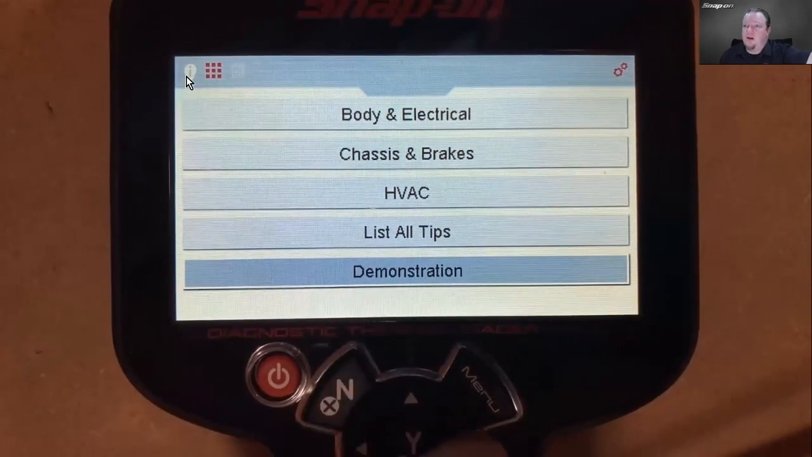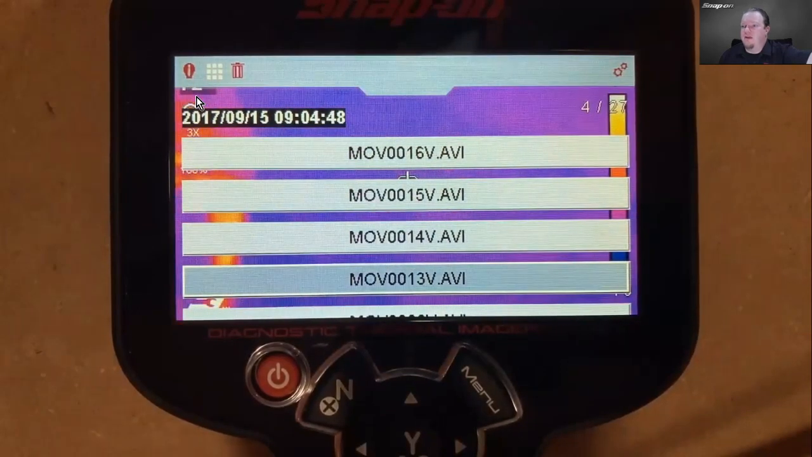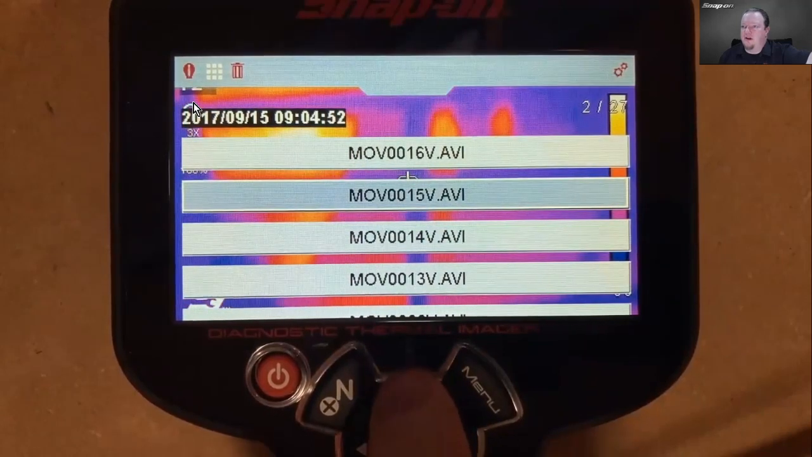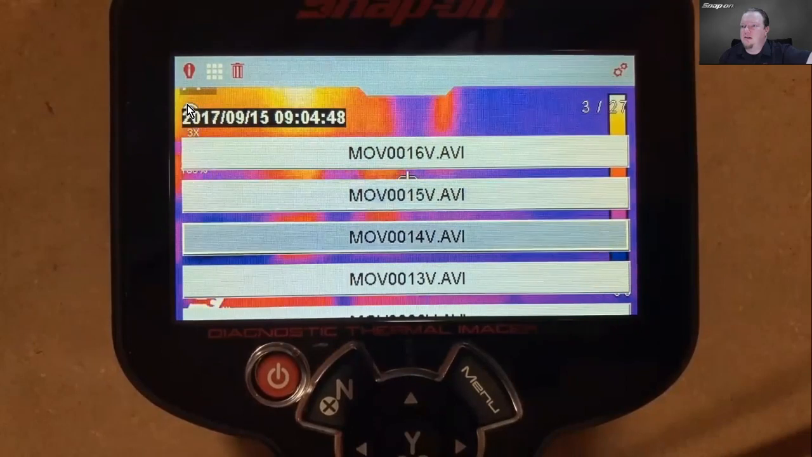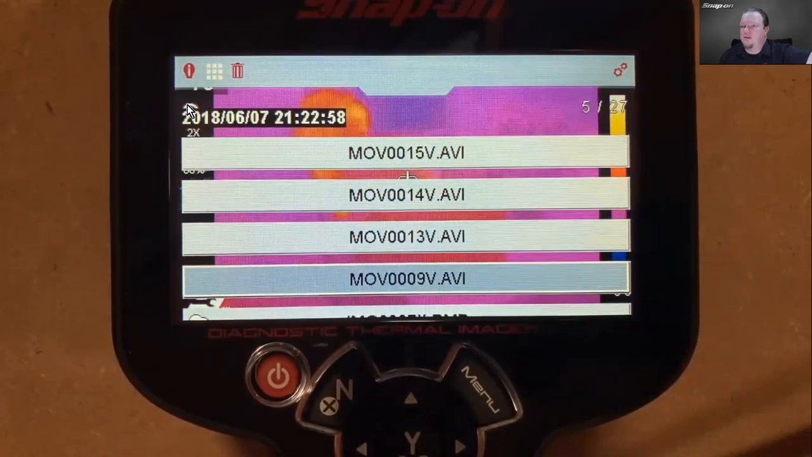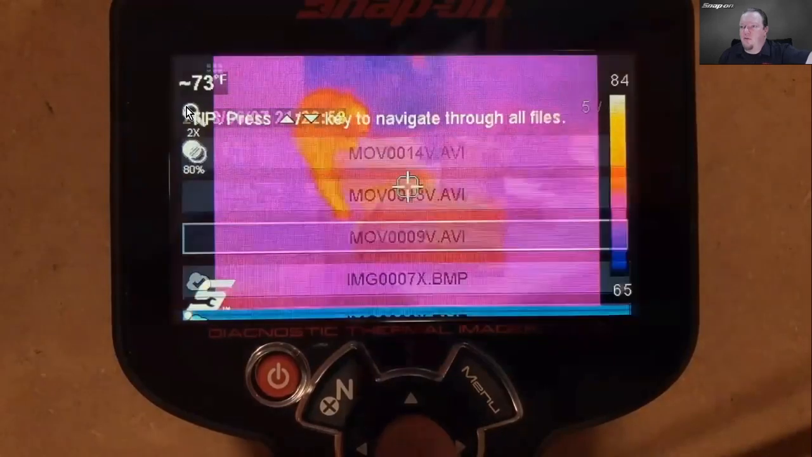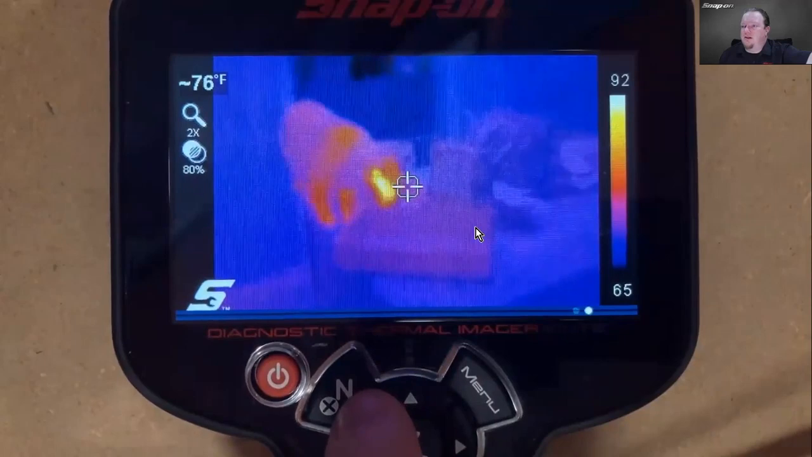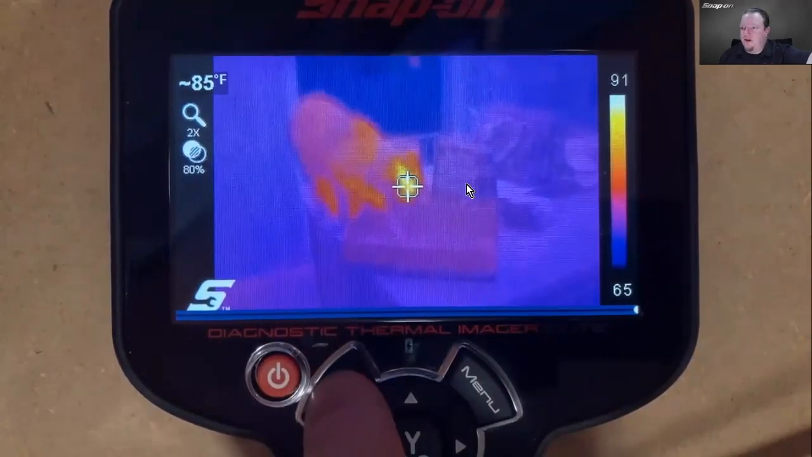Then if we go to the right, we get our grid. The grid's going to be everything that's saved on the tool. Now, I'm not 100% sure of everything we got on here. Let's see. Those are movies. Yeah, here's an example of a movie. That's my cat on the counter. So you can see the cat looking at a pizza box, and there's its head right there. So there's your little movie.